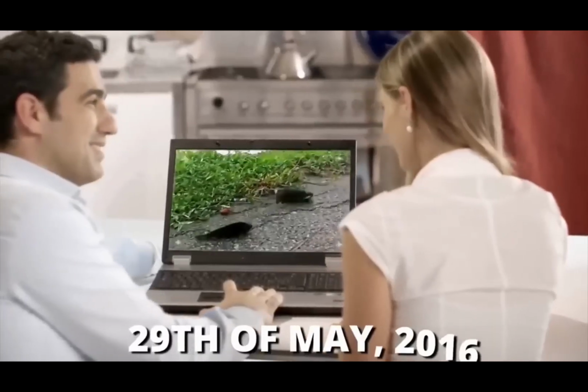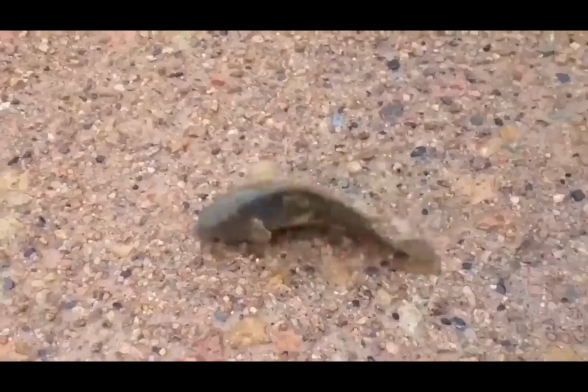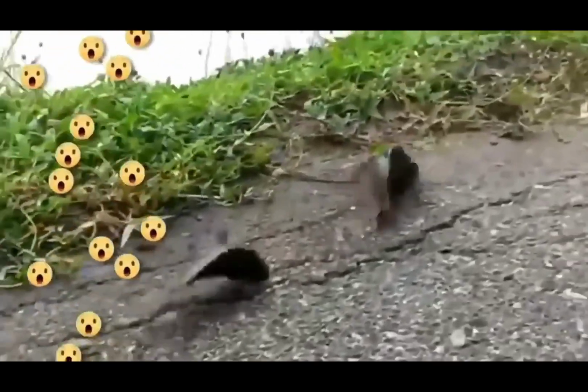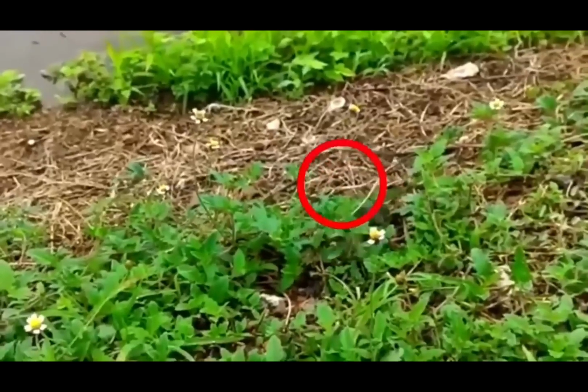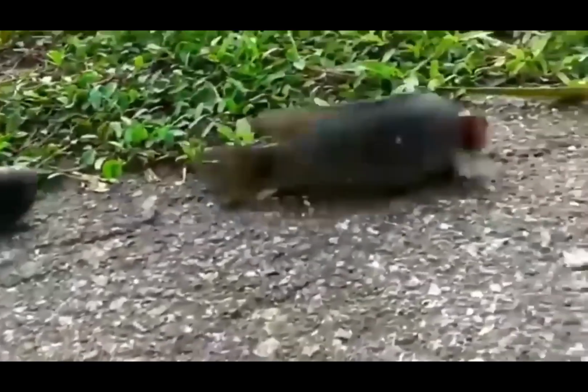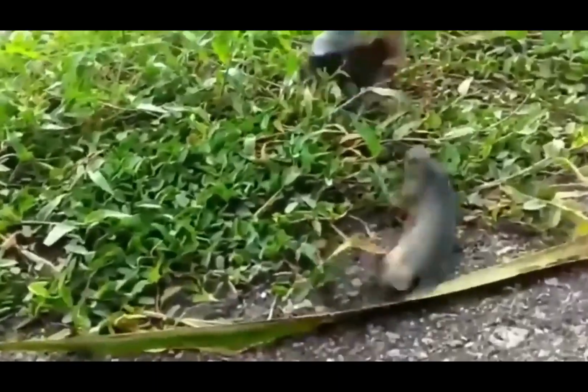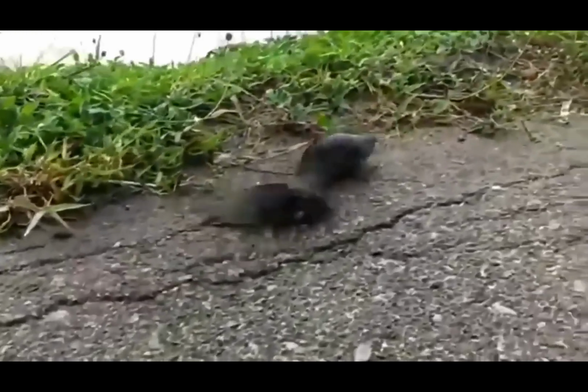On the 29th of May 2016, this clip was posted online, causing a shock all over the world. People were amazed to see these fishes walking on land. We don't know how they ended up on the land, and we don't know how they were able to actually walk themselves back into the water safely. If it carries on like this, the day is not far when these fishes will rule the land, and we humans will have nowhere to go. Nonetheless, this is just a weird phenomenon which asks for proper investigation and the reason to be publicized.